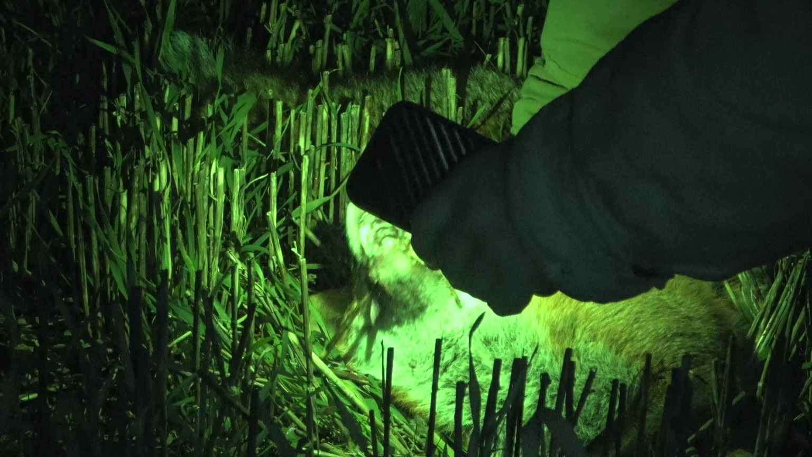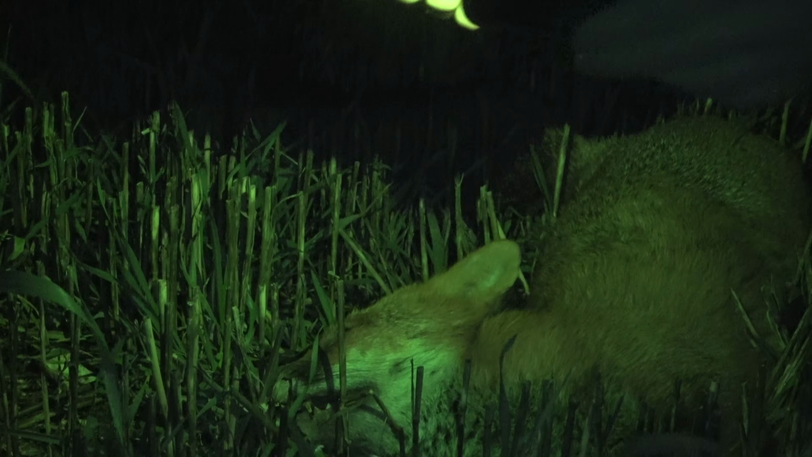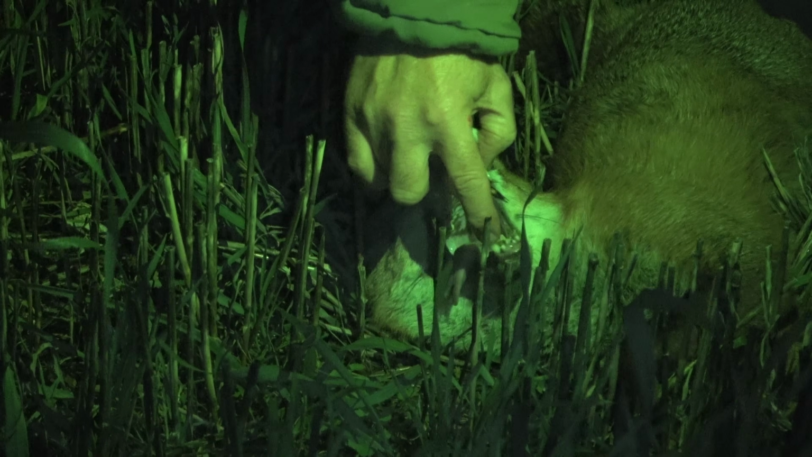Another old girl, look, with busted teeth and, yeah, pheasant breast feather, the straw. Yeah, look at that.